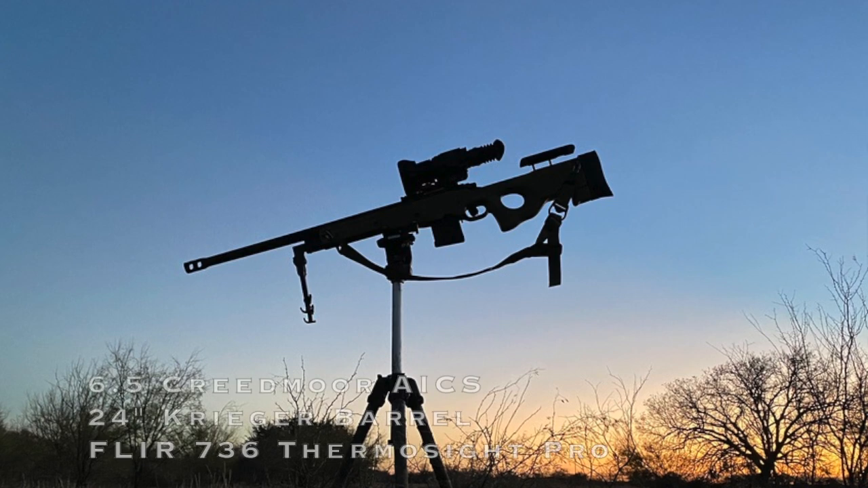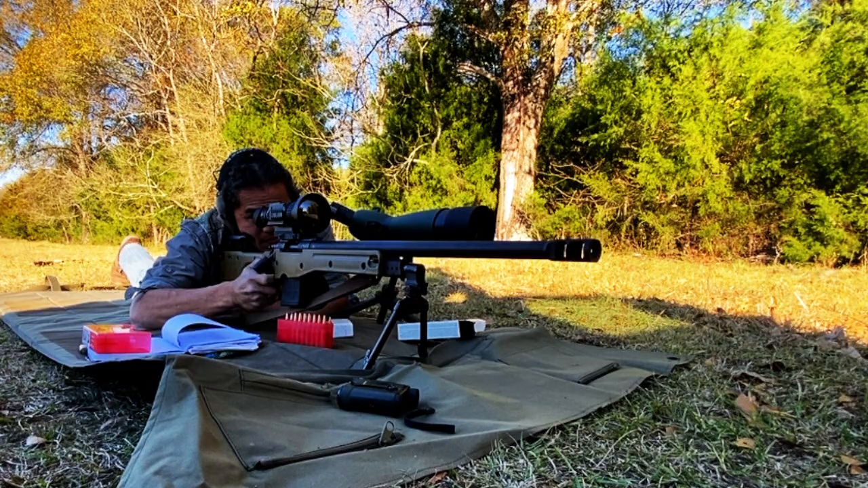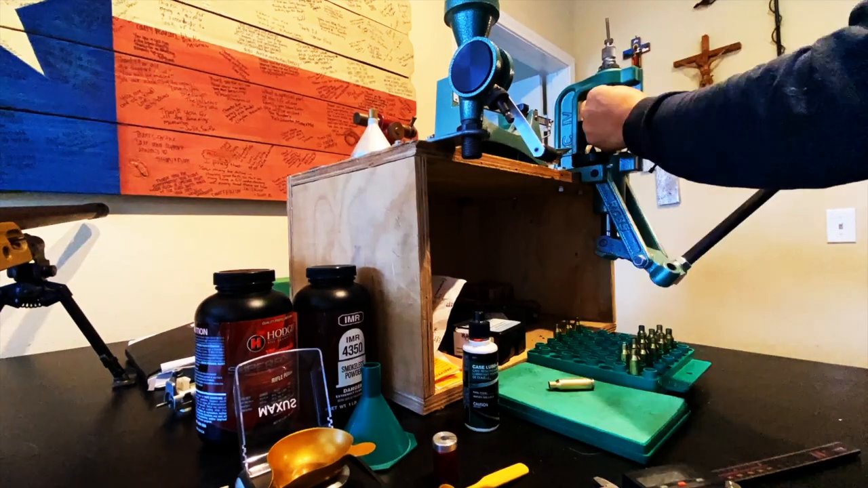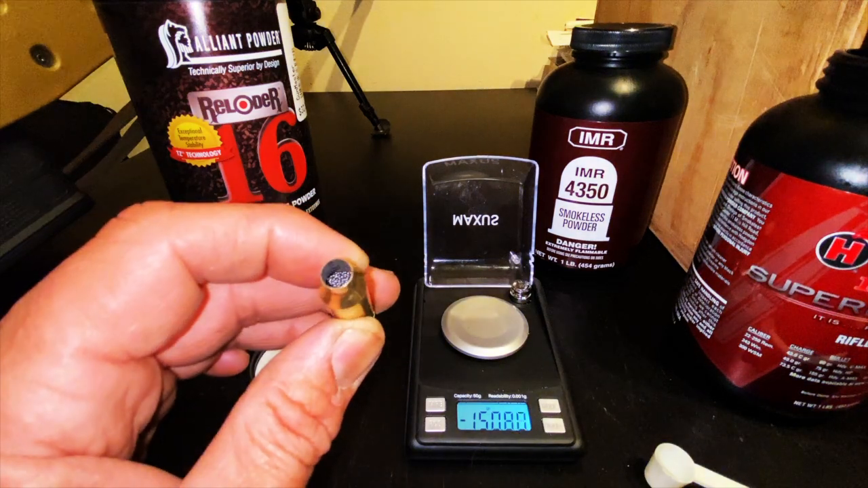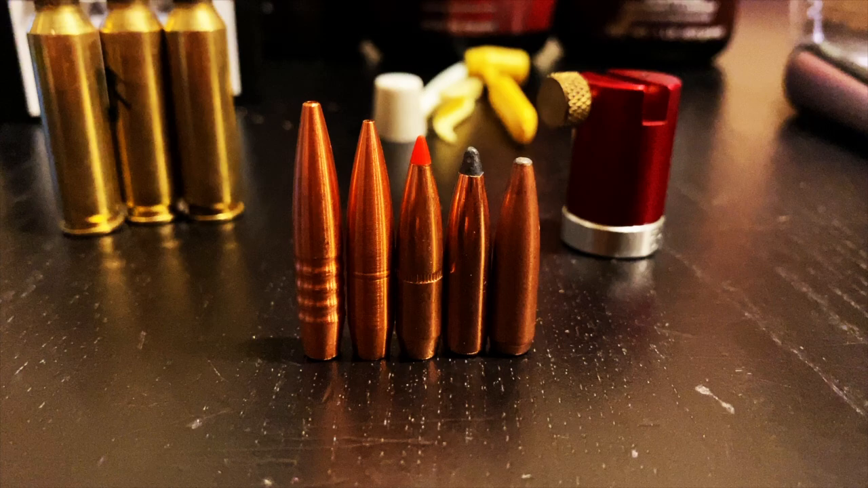Tonight I'd be using my Precision 6.5 Creedmoor topped with the FLIR 736 Thermosight Pro with a new custom load I developed for the Hammer 124 grain hunter bullet. For those of you that are interested, I'm doing a video series on developing a parent load for hunting applications for bullets that fall within plus or minus 5 grains of one another.